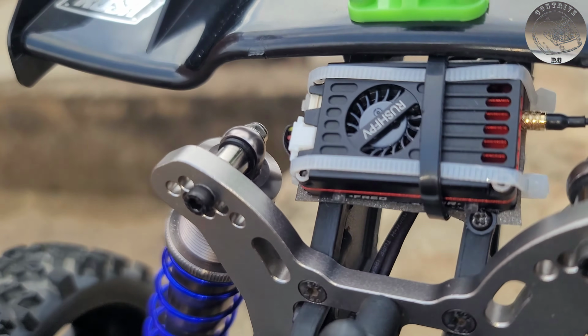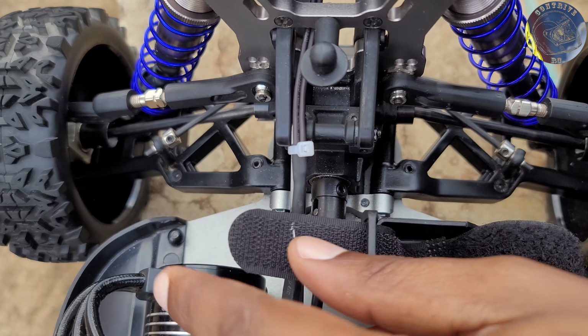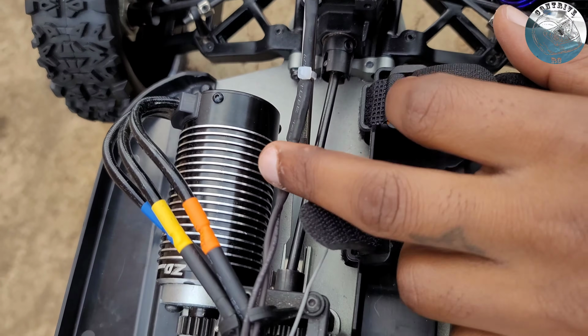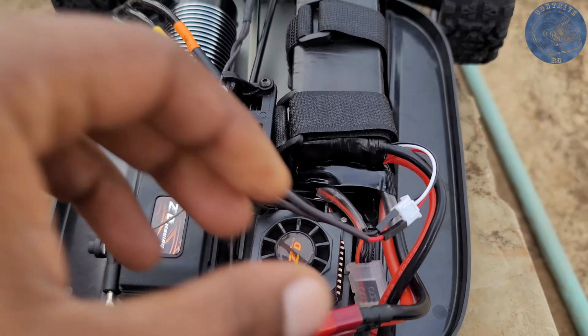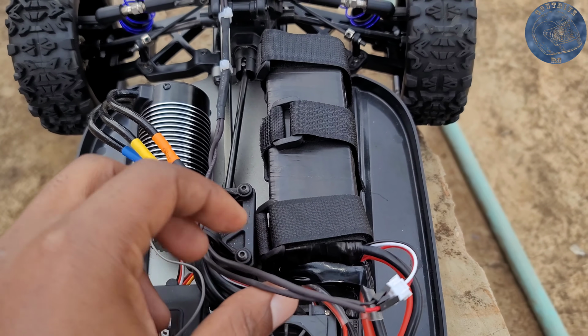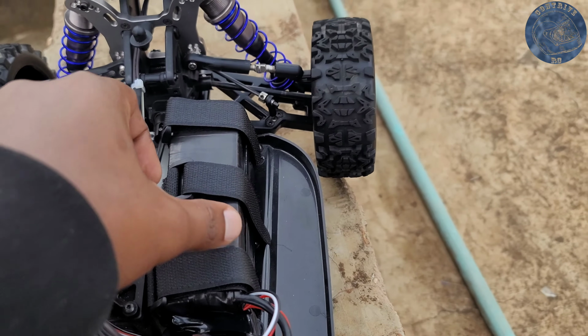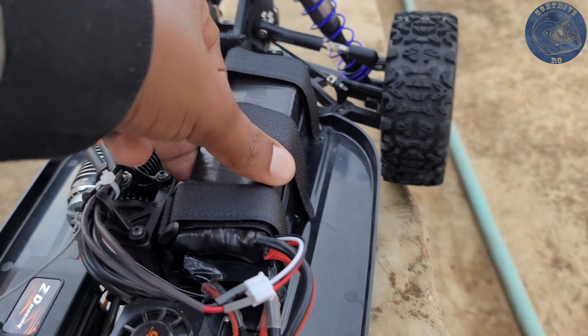The positive and negative connections run from the VTX through the center of the car, and I'm using 2 batteries, one for the VTX and another for the RC car. The upper battery is dedicated to the VTX, and I ensured there were no wires that could tangle around the gears. Now for the exciting part, testing.